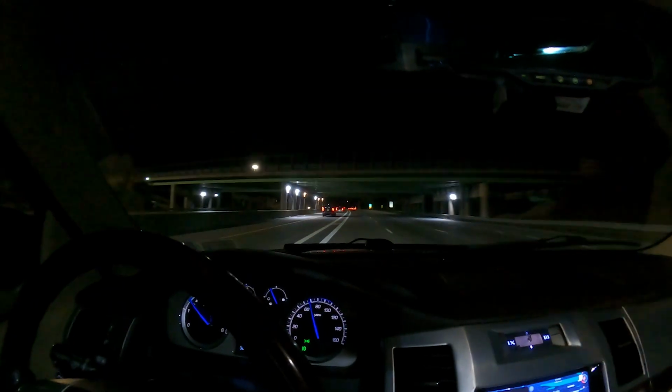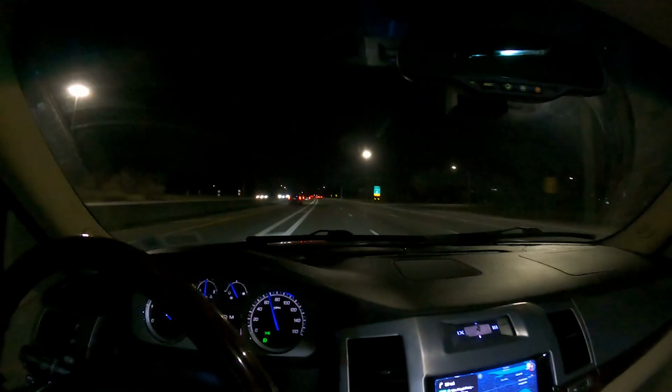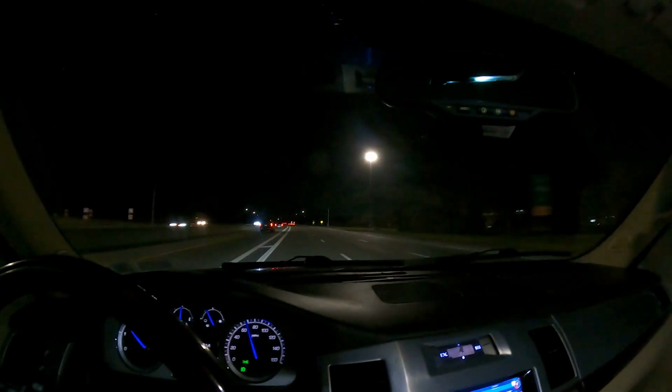But everything's smooth, no traffic. This is what I like, early morning. That's what I tell y'all. It's either early morning or late night. Gotta come outside and do the test drives because there's just no traffic at all.